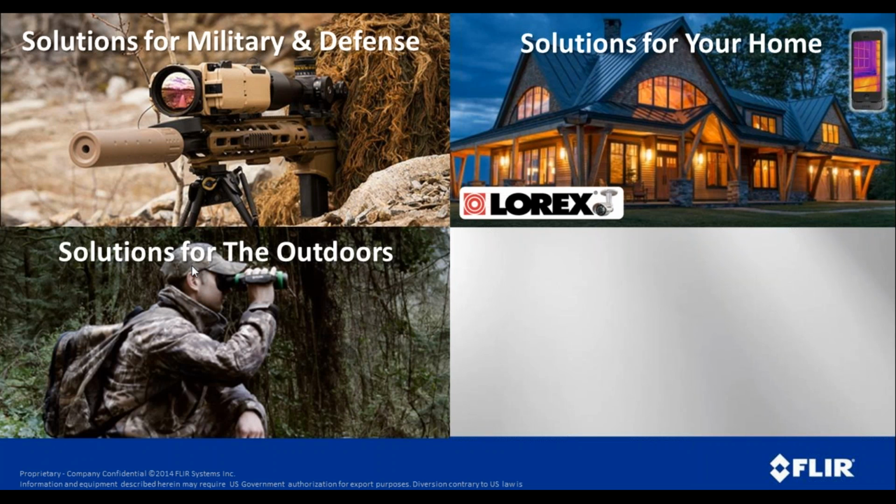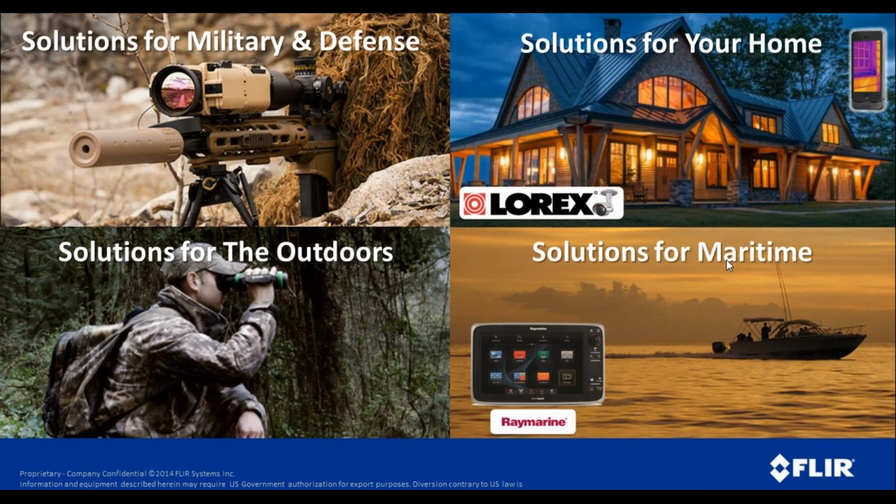FLIR also offers solutions for the outdoors, and these are handheld cameras that the outdoorsman can use, but they're also rifle scopes that the consumer can purchase as well, not quite to the standard of our military equipment, but it's really very impressive how well these thermal rifle scopes work. Another division of FLIR is our Ray Marine group, and these are solutions for boat owners. Ray Marine has all sorts of things, GPS, depth finders, fish finders, all sorts of things that you would use on your boat.